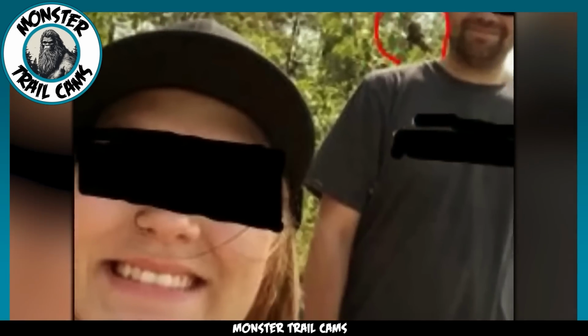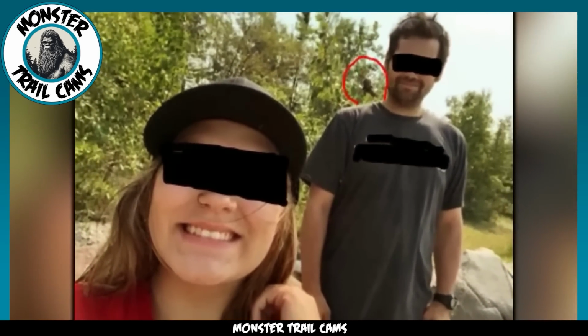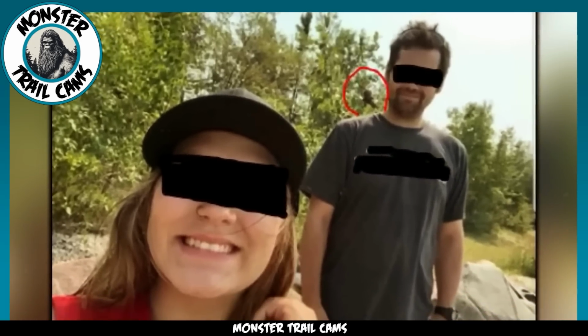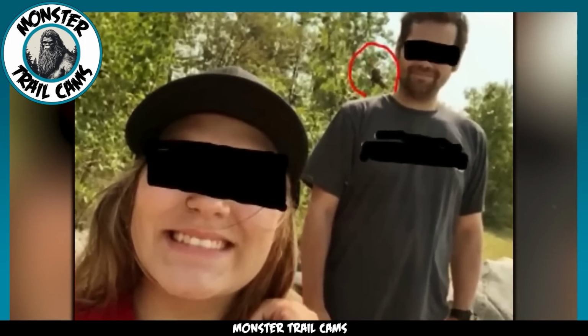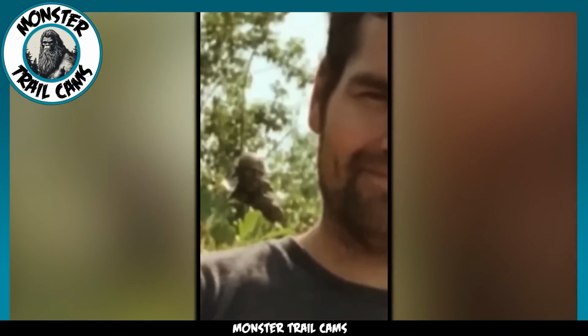However, as we take a deeper dive into this photo, things become less clear-cut. The creature in question doesn't have the typical ape-like appearance that is often associated with Bigfoot sightings. Instead, its facial characteristics resemble that of a human, which raises the possibility of it being a different cryptid altogether, perhaps a crawler or a rake.